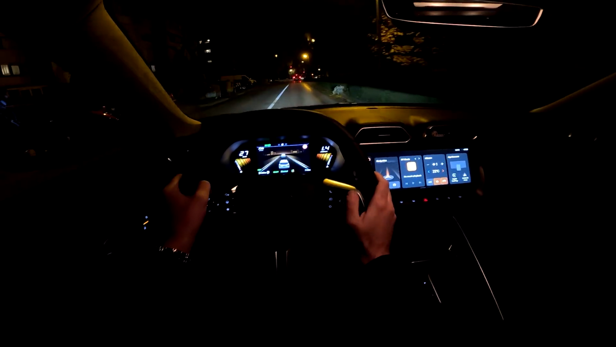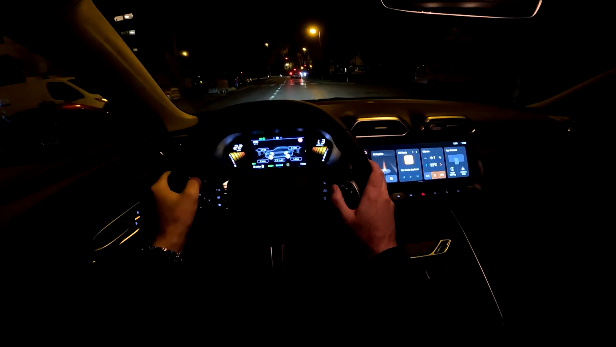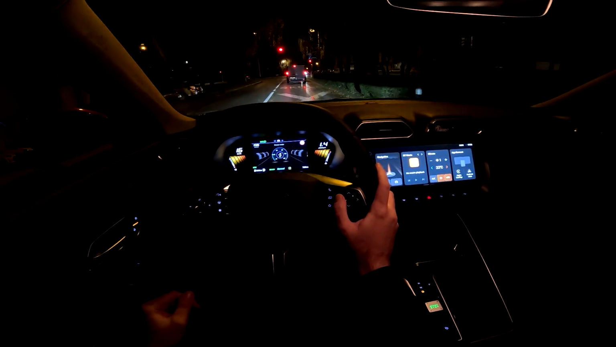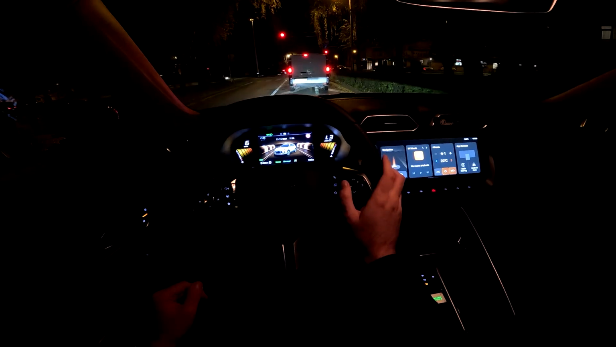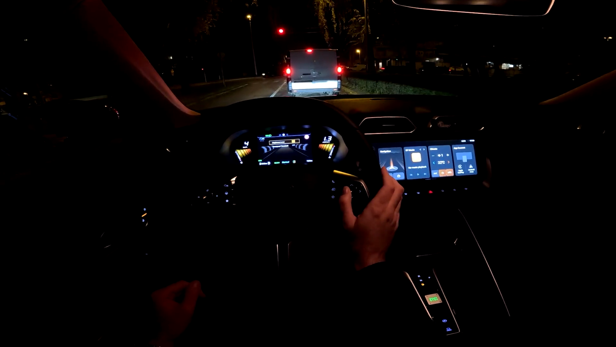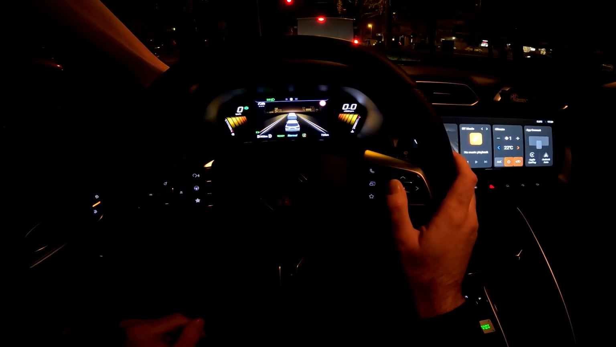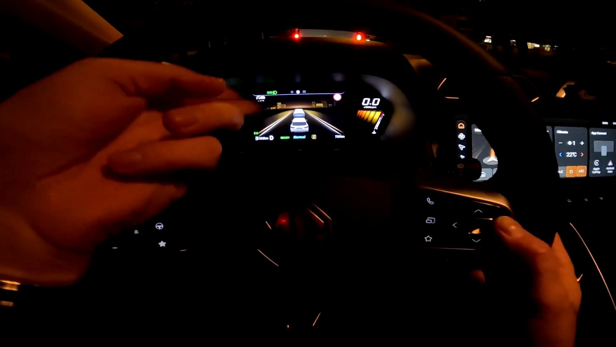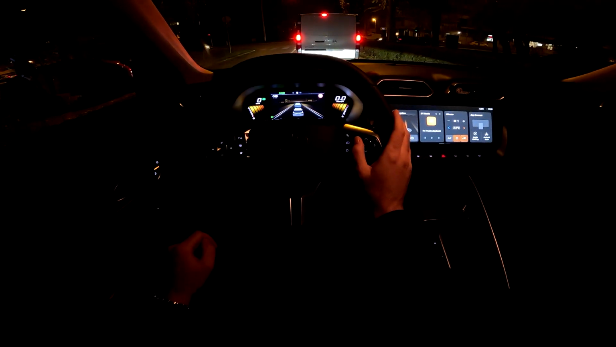Now here in front of us on the digital cockpit you have different views, for example the energy flow here, then the power meter, and also if you swipe it here to the right you can adjust the brightness, and also you have this view as well. And then when you have cars and vehicles around you, this will change.